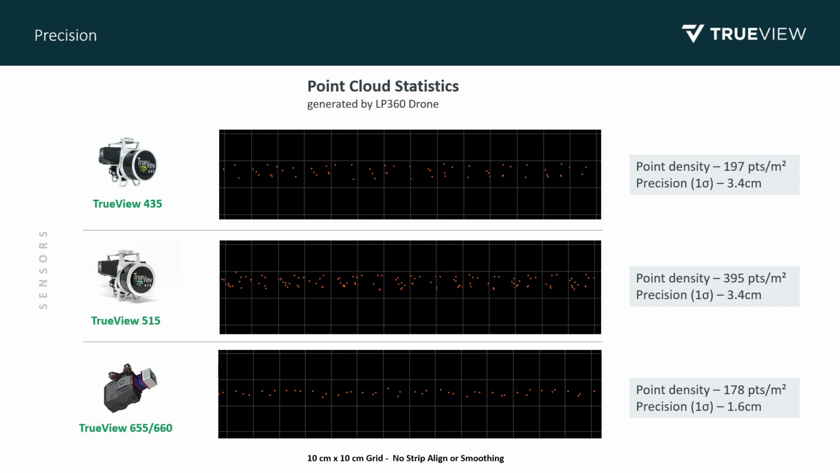But when we measure precision, we're measuring the distance at 1 sigma, or 1 standard deviation. So for the 435 and the 515, we're seeing 3.4 centimeters at 1 sigma. Notice too that at the 435 and the 515, I don't see a decrease in the precision level.